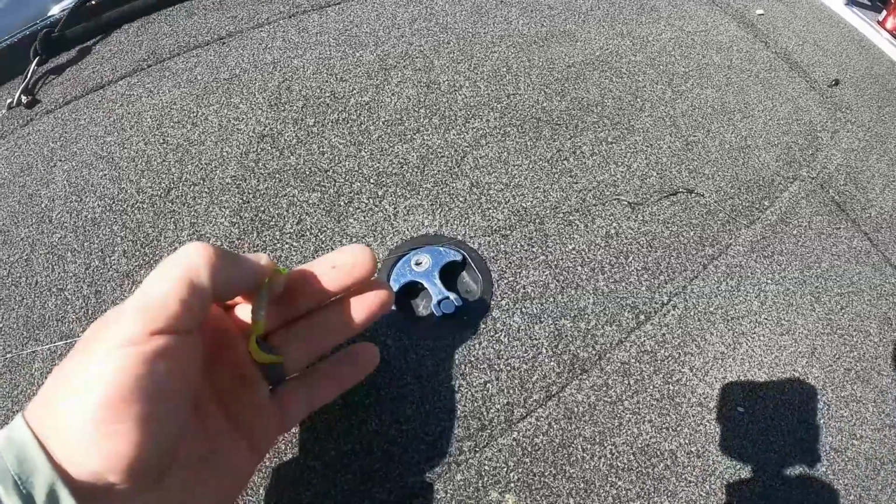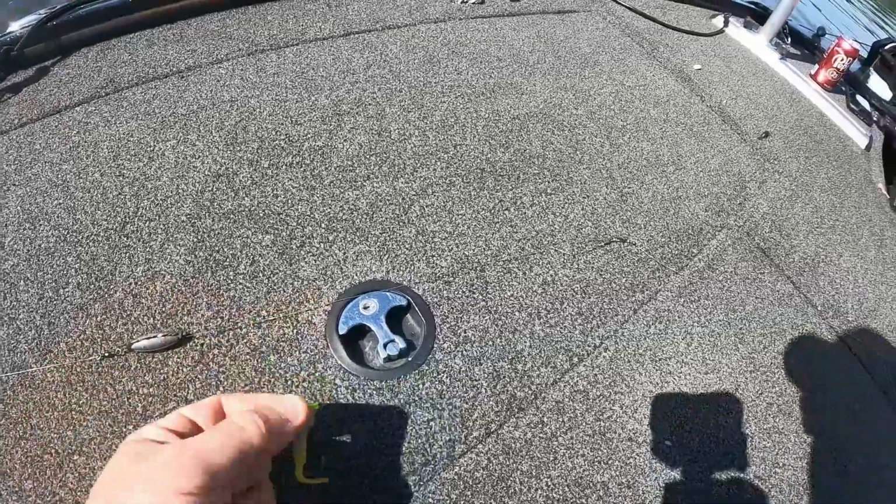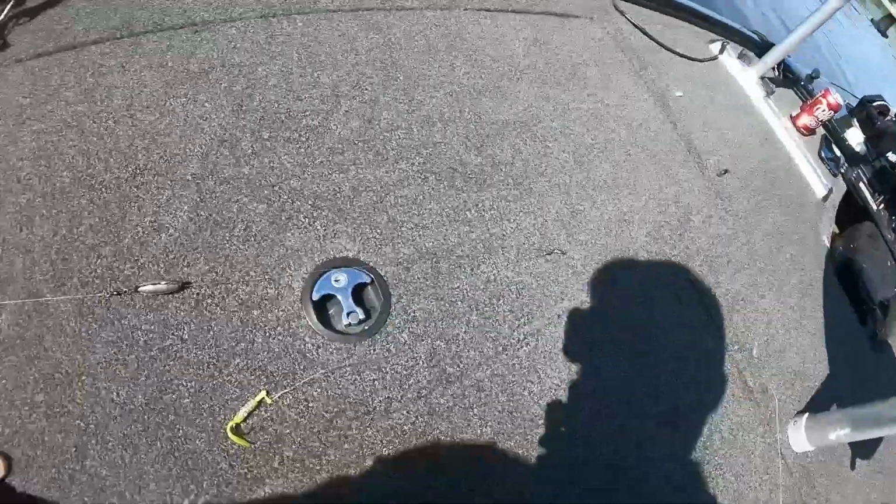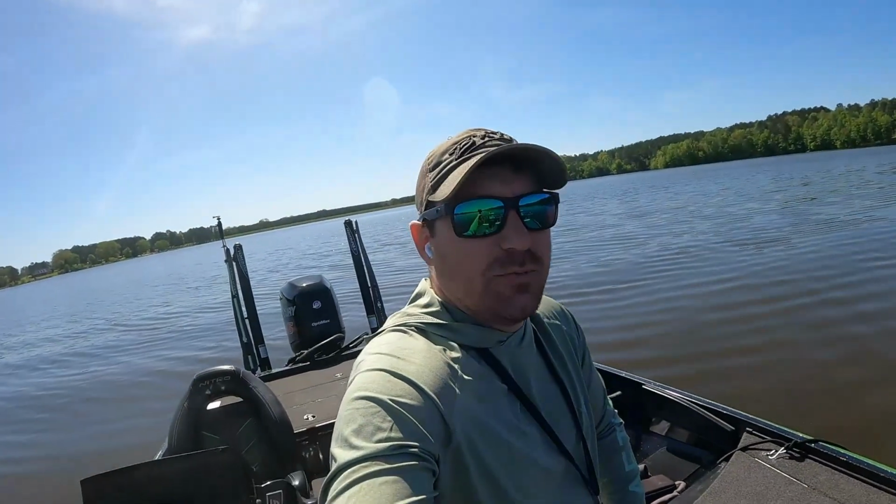I always suggest going with the little leaders for your jig heads, because you're going to get tangled up in something and it makes it a whole lot easier to just break that jig head off, and you don't have to retie this whole monstrosity. All right guys, hope this helps a little bit.